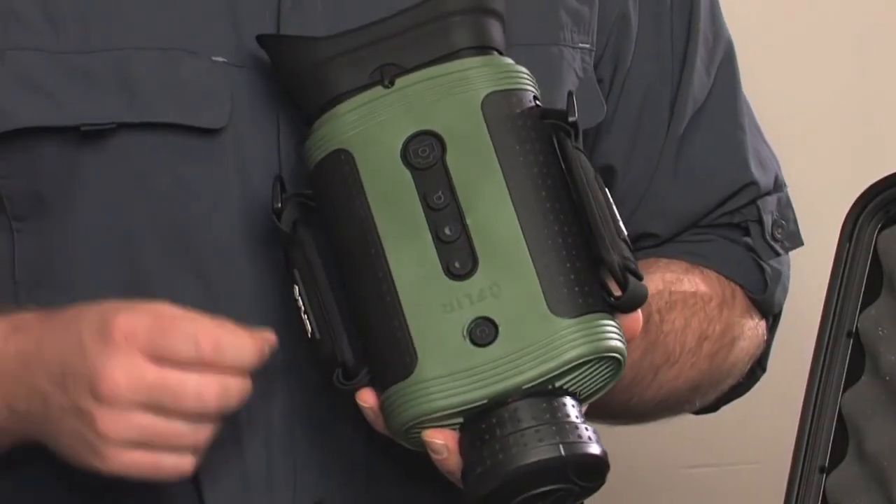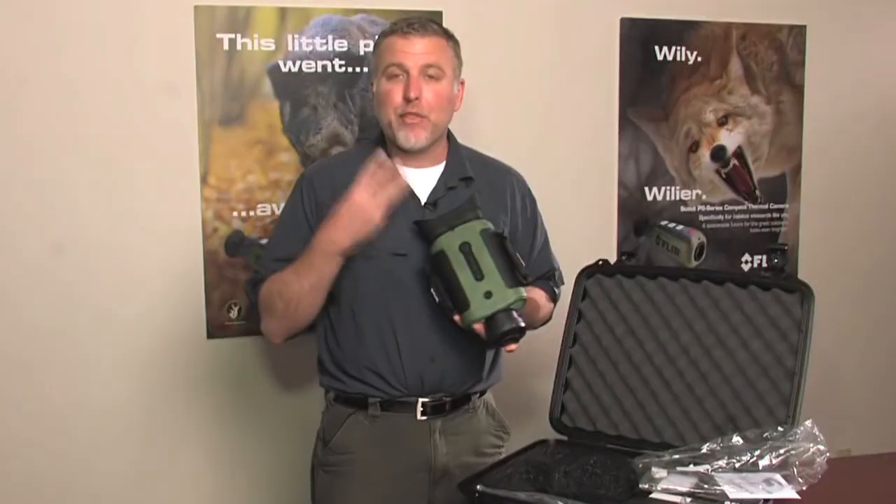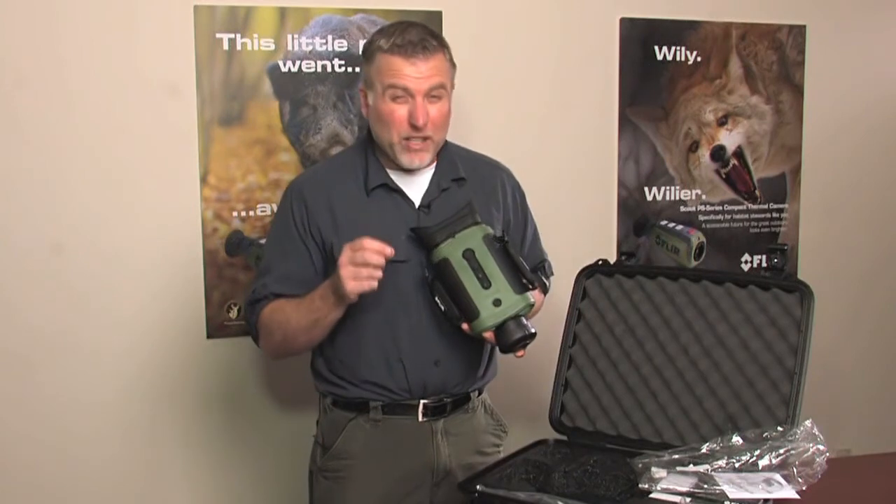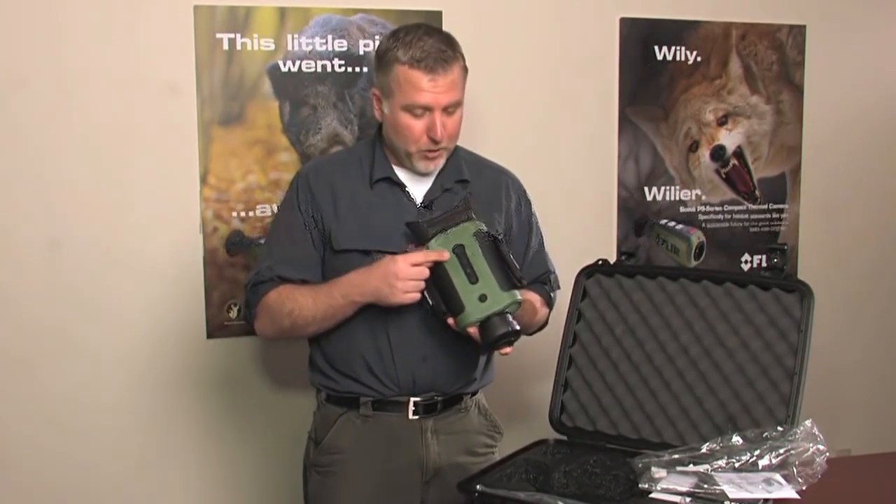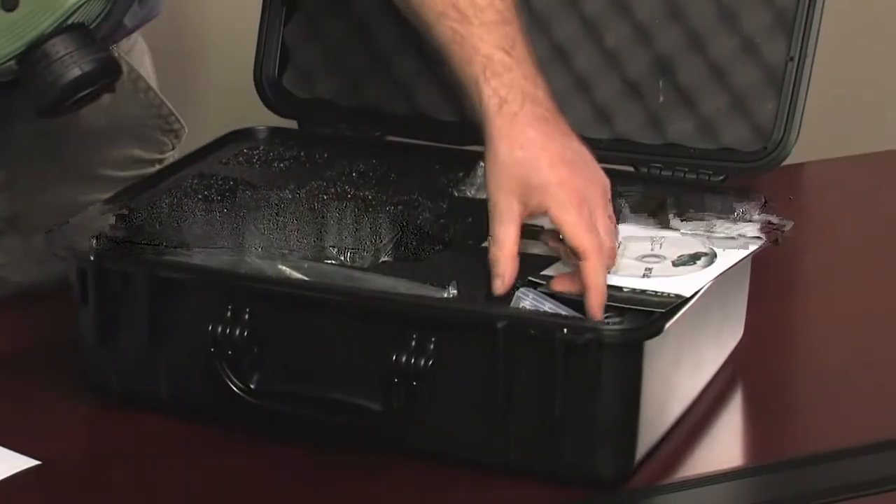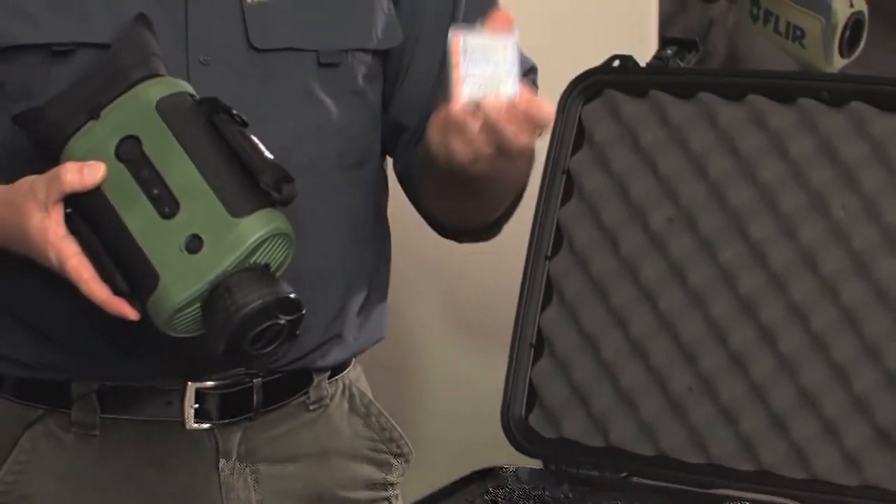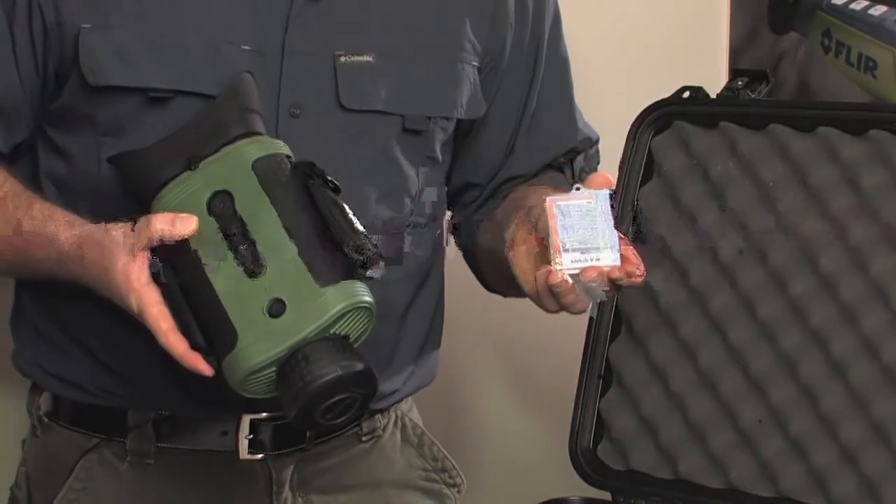When the auto standby mode is engaged, the unit itself will enter standby mode after 3 minutes of inactivity, but it'll give you a countdown warning you that it's going to enter standby mode. While the unit is counting down, you can push any button to disengage. Before you use your Scout, you want to make sure that it has nice fresh batteries in it. Any AA's will work. Alkalines won't last as long as nickel metal hydrides or lithium, but they will work.